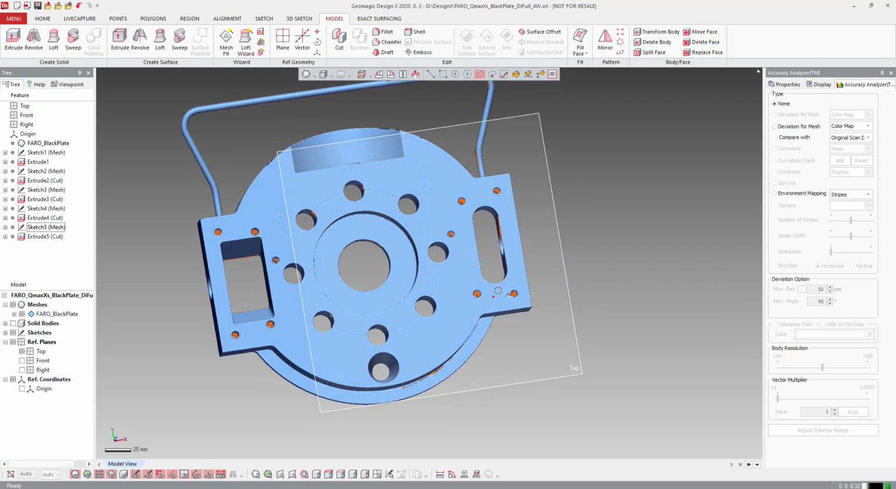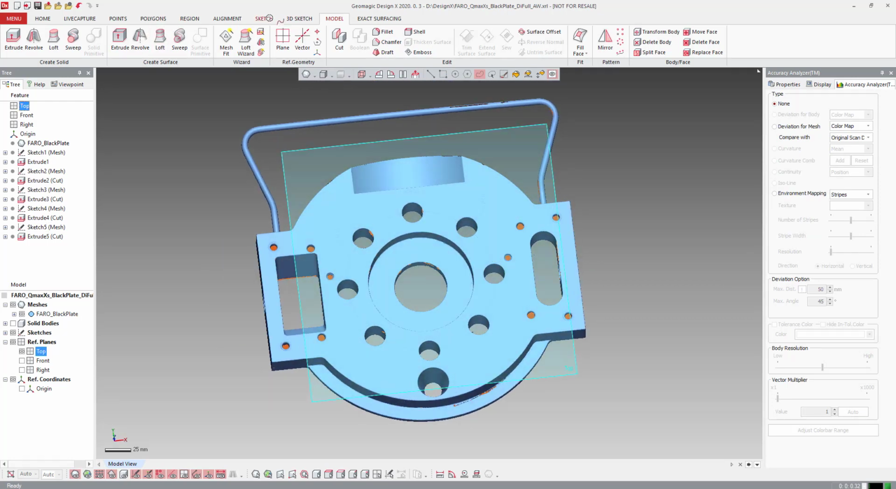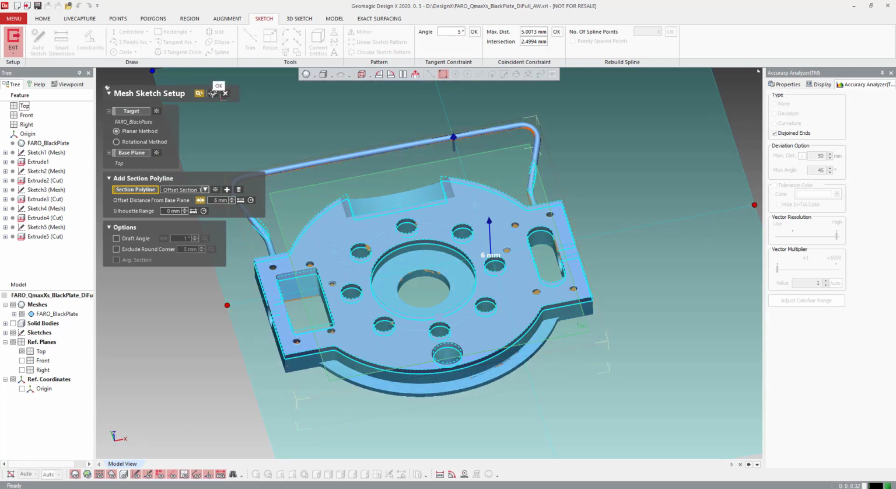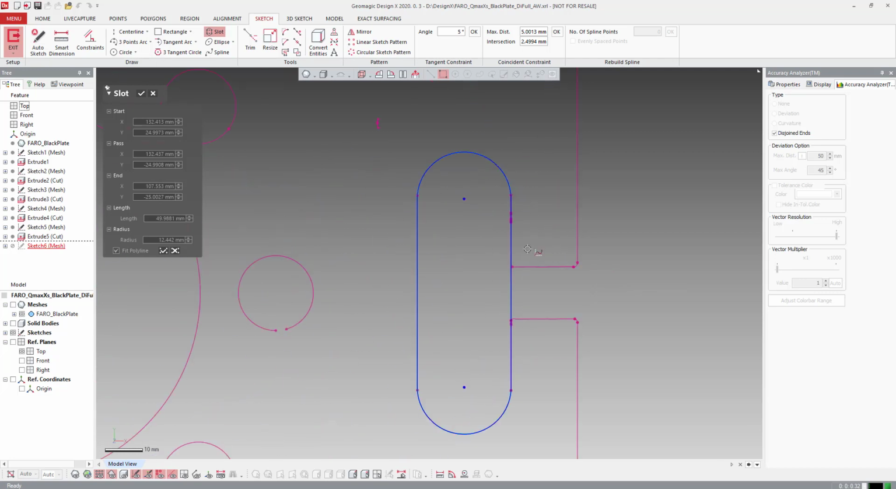Next I'll probably do this slot that's over here. For that, again, we can come right down from the top. We'll hit mesh sketch. We're going to pull this down into the slot a little bit here. If we don't want to see all this other stuff in our sketch, we can always get rid of it, but you can window it in. We're just going to do that. Then I'm going to come into slot. We're going to grab this guy here, add the data that we want.